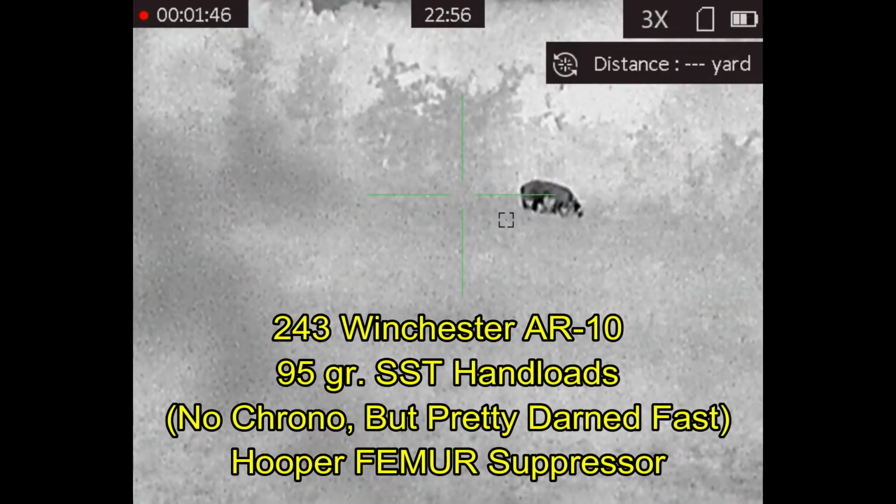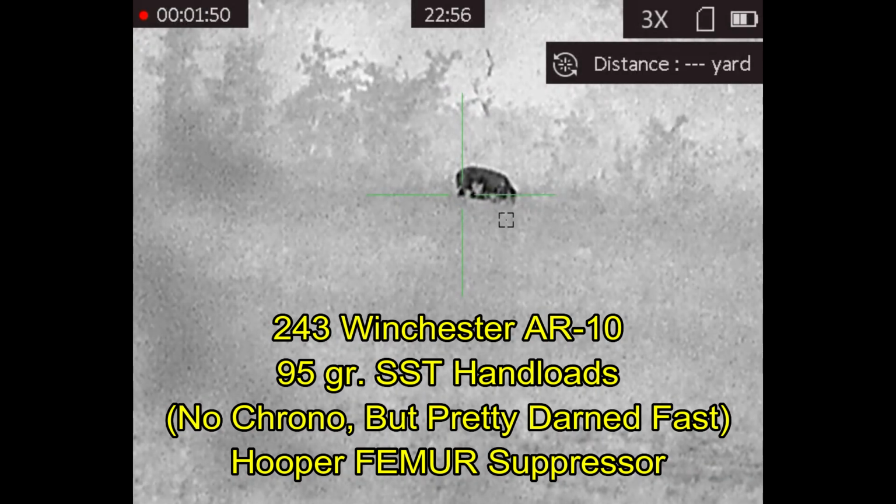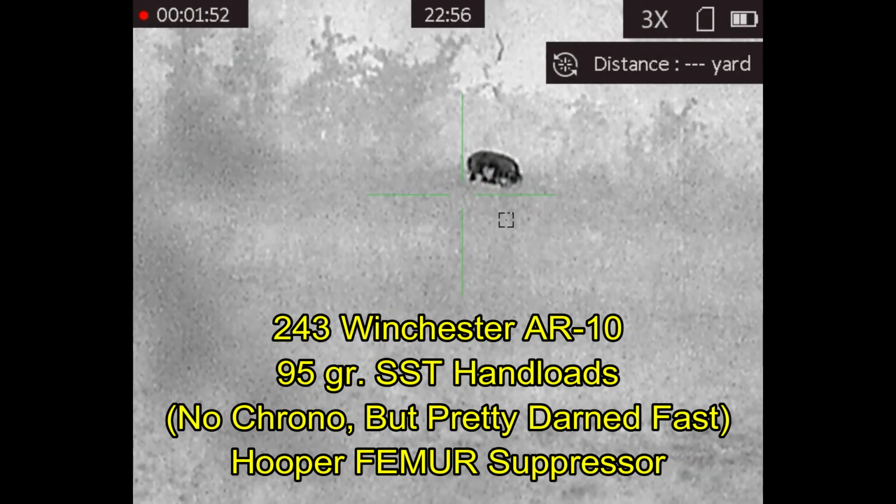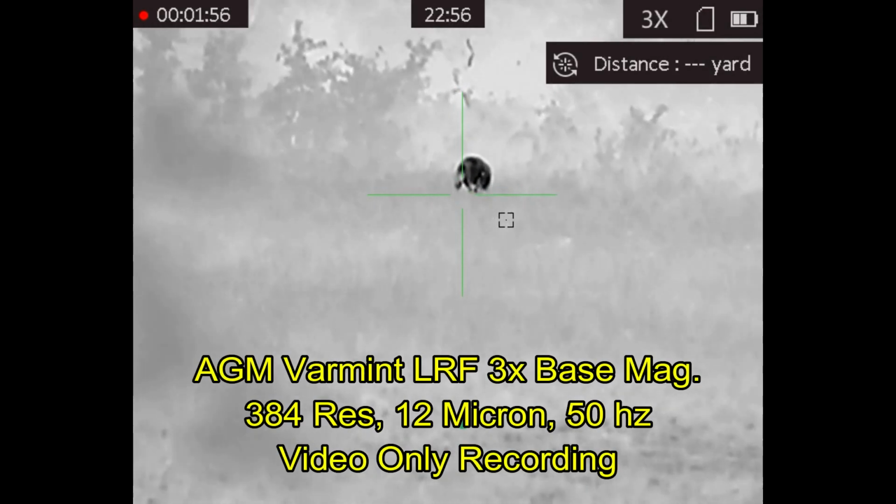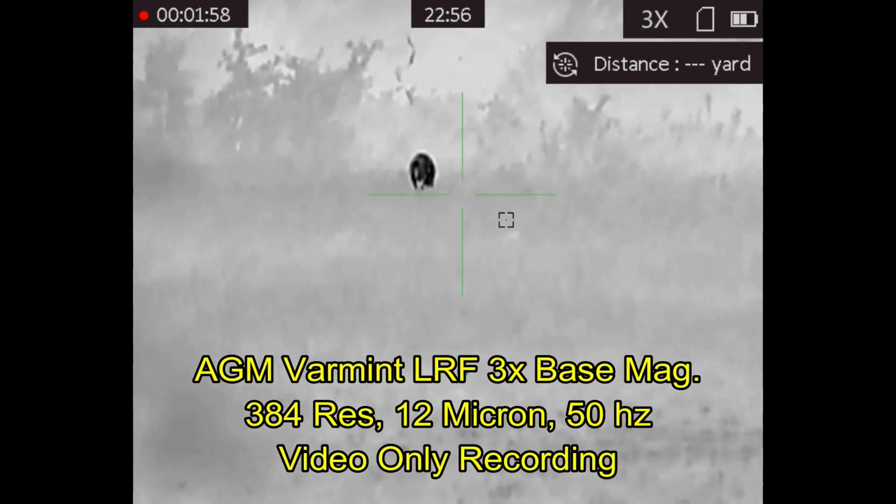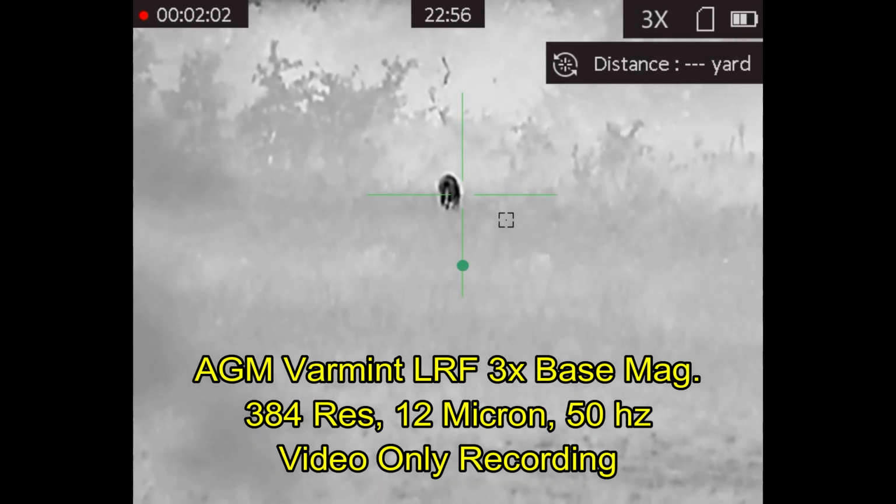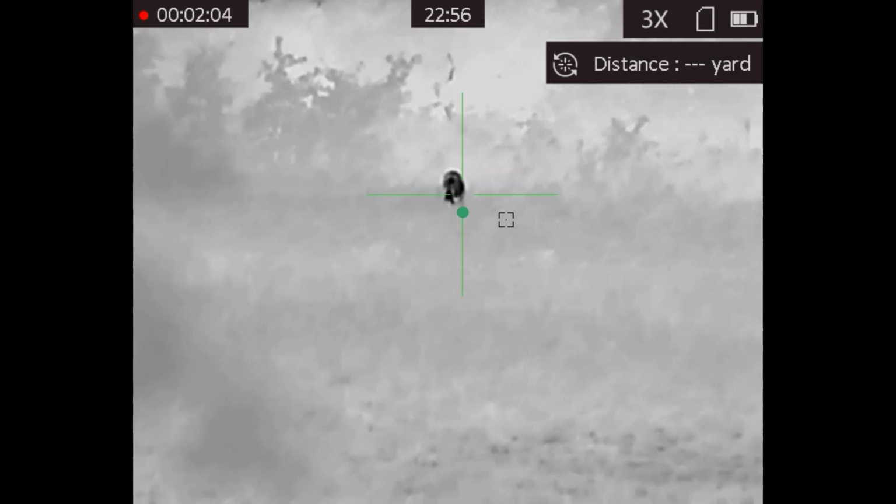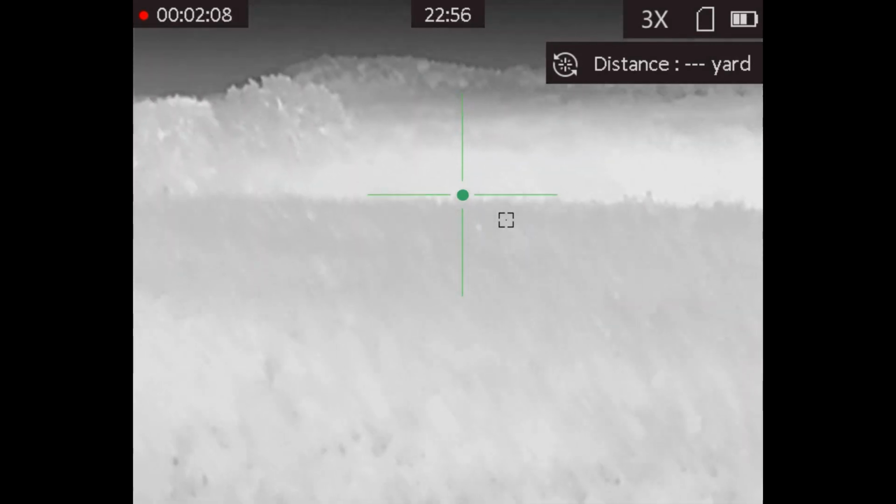Now Ben is going to be shooting 243 Winchester 95 grain SST handloads, and he's got a Hooper femur suppressor. And on top of that rifle, Ben is going to be sighting in with an AGM Varmint laser rangefinder version, 3x base magnification, 384 resolution. Handy dandy little scope, but Ben doesn't like these particular crosshairs. He thinks they're too thin for the purpose at hand.